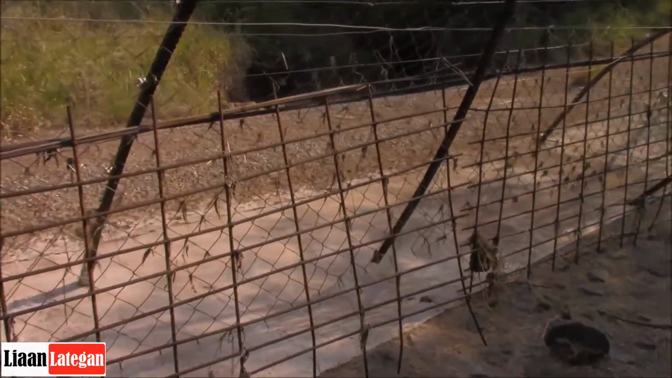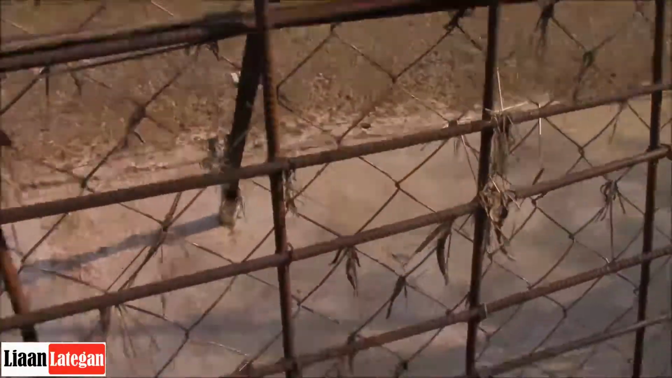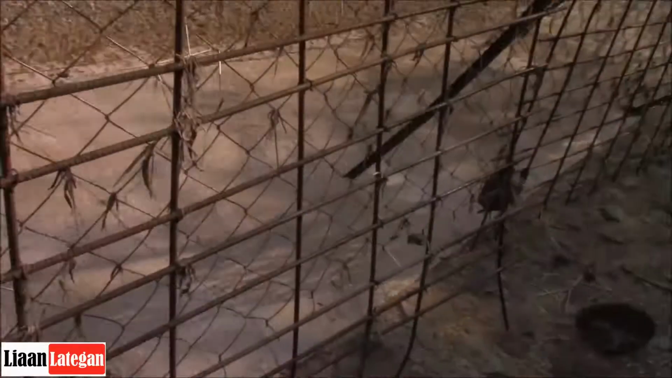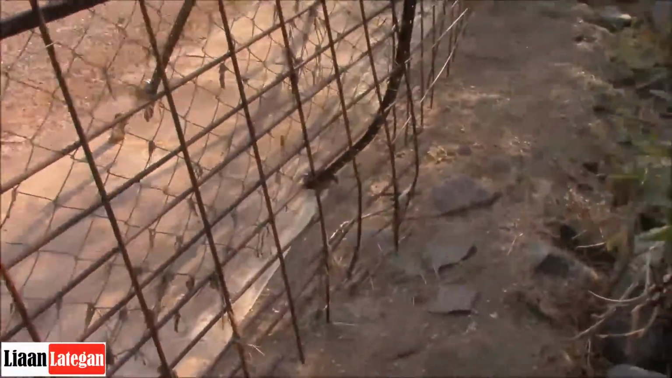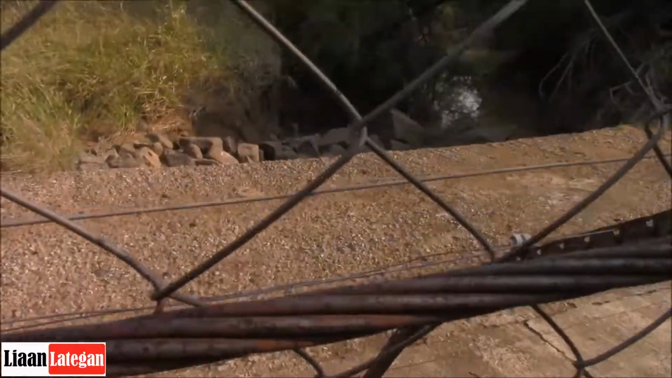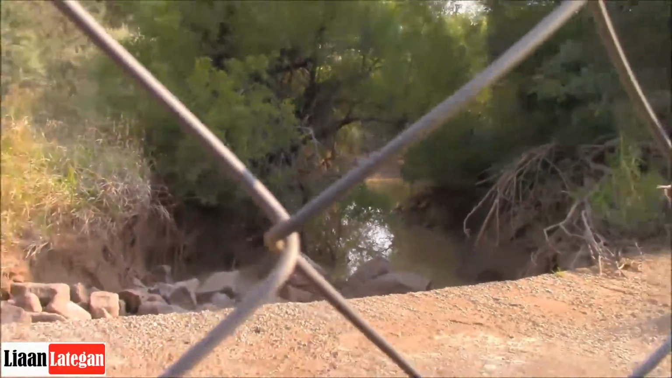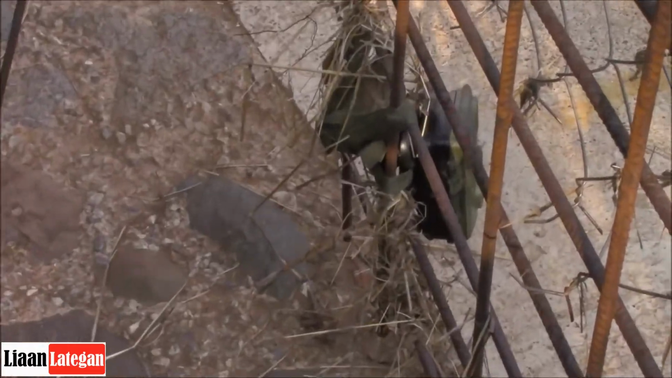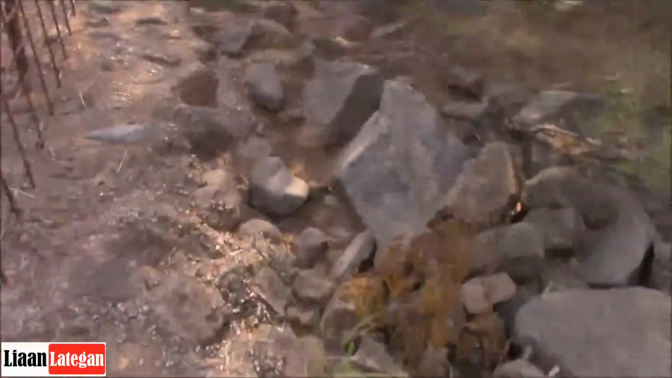Now there is one. You can see this is a little access road that the rangers use to check the fences and just be quick about getting from point A to B inside the nature reserve. So I've got my one trail cam pointing towards that riverbed over there, and yeah, there it is. Okay, and then gonna have a look.